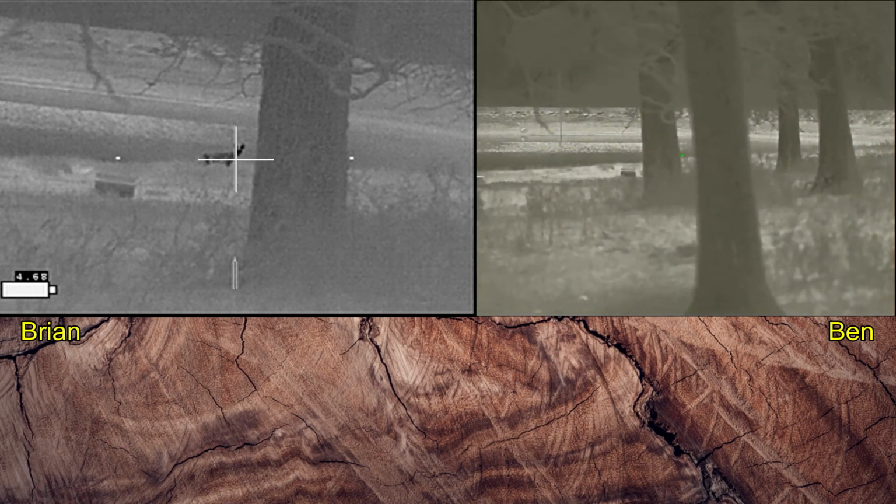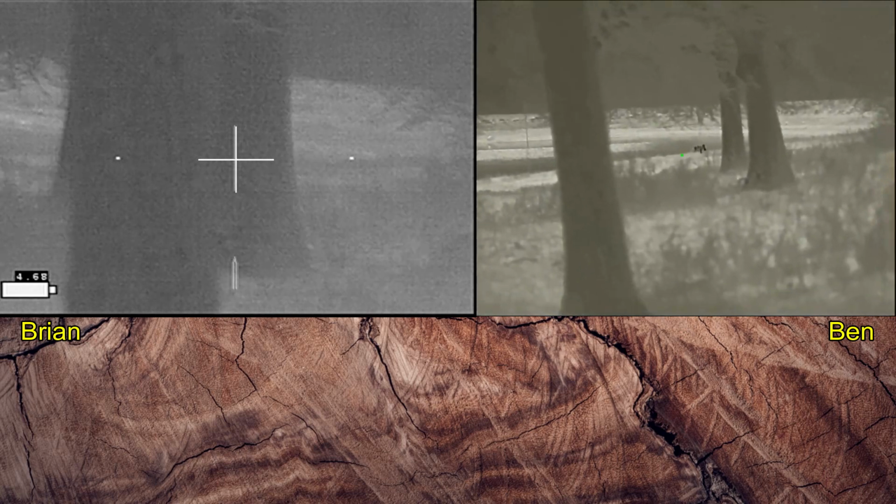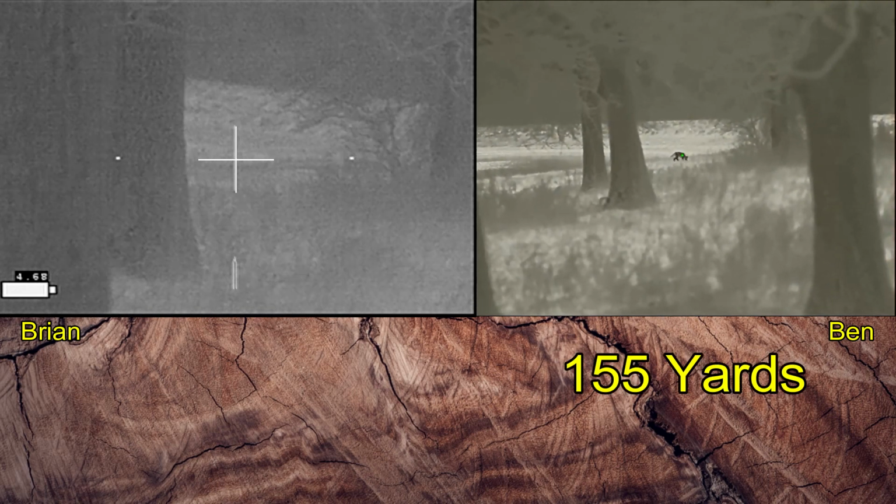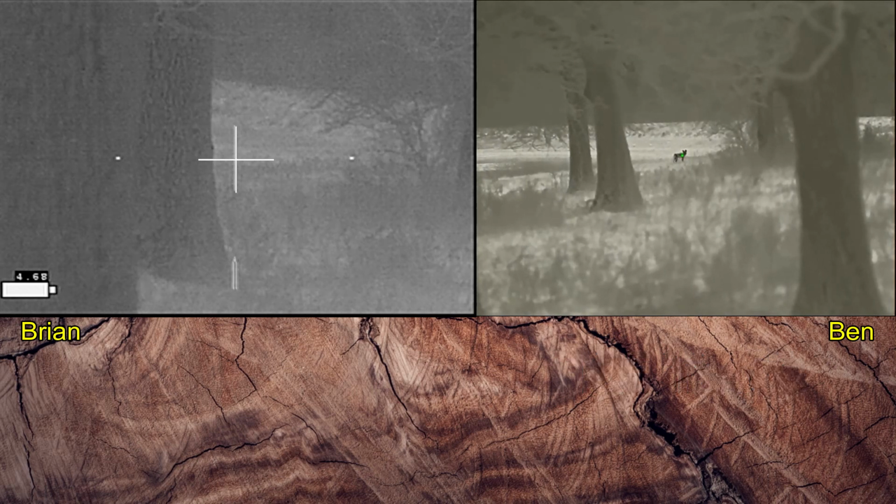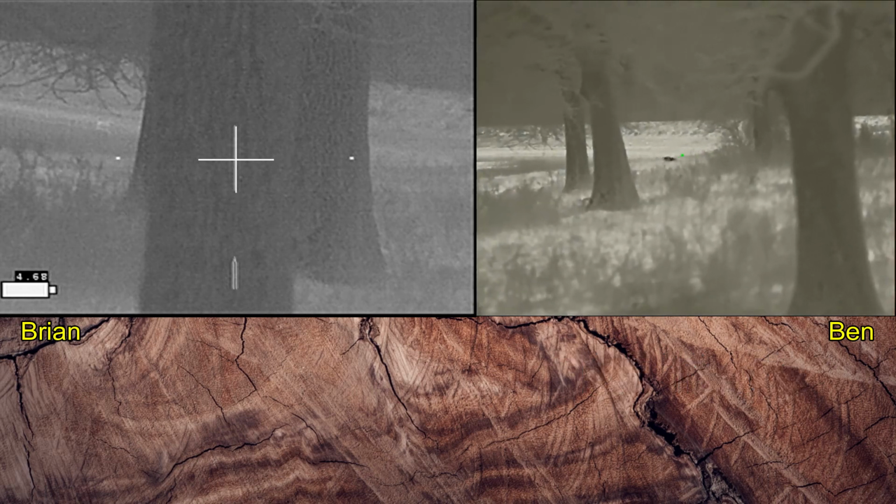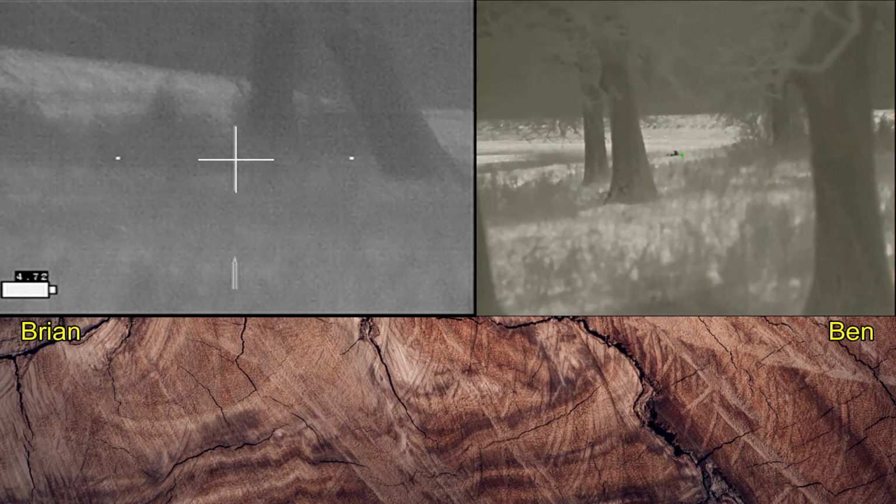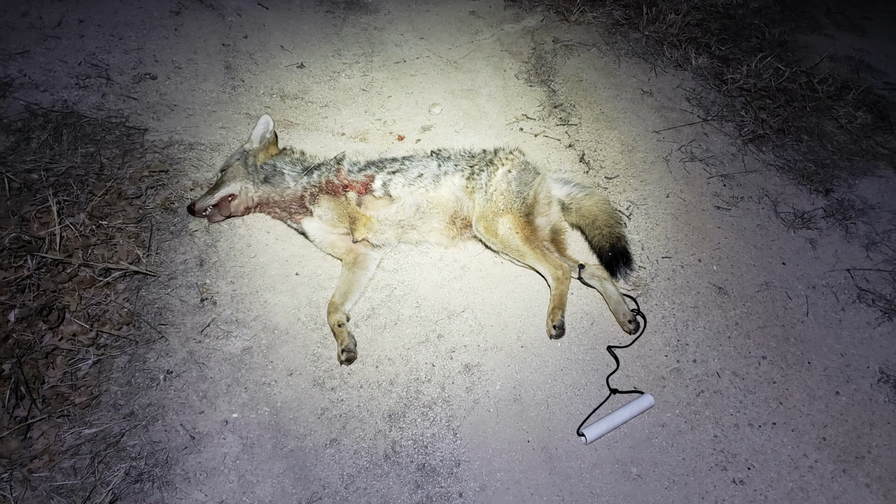Behind a tree for me, can you shoot? Nope. Now we go. I don't see him. He's behind a tree. I couldn't see it, but I heard it. Coyote down at 155 yards. Okay, safety on. Turned out to be a male coyote, missing its left front leg.